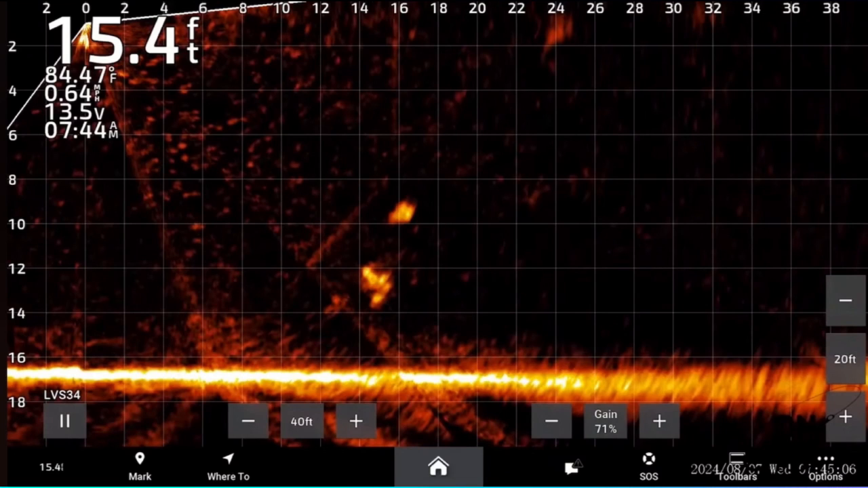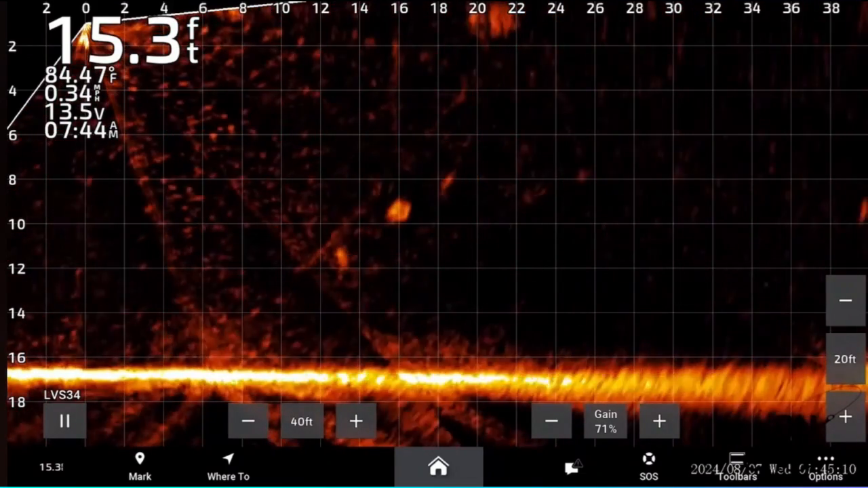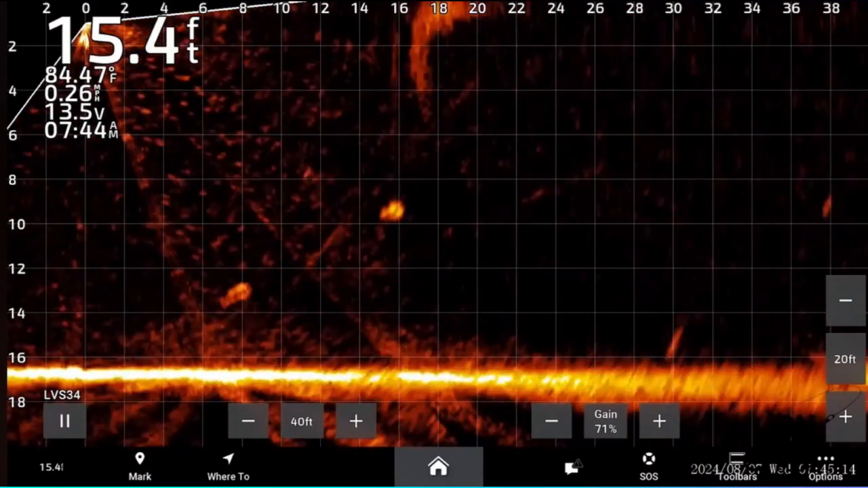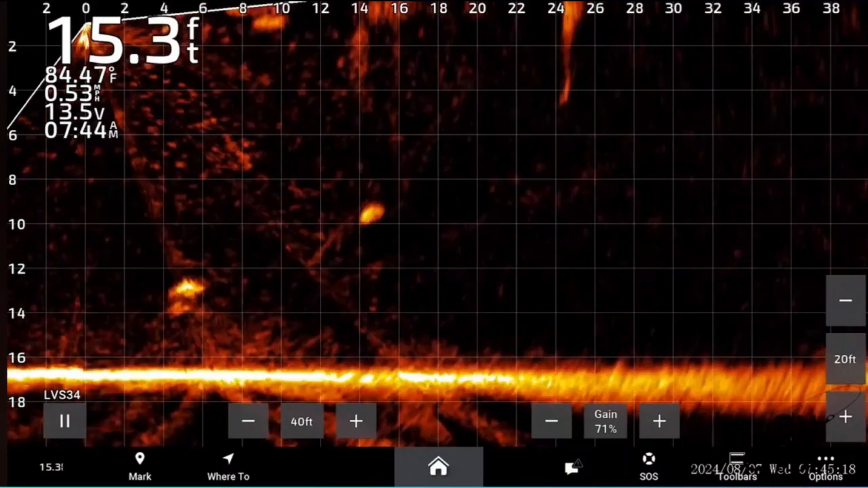Okay. See how clear that is. You can see everything about that fish. You can see its dorsal fin right there on top. You can see where it's the middle of the summer, so its belly is even tucked up. If it was in the spawn, the belly would be bowed down like a football. Right there, that jig just came straight over that crappie's eyeballs, and he paid no attention to it whatsoever. Let's throw a couple more at him.